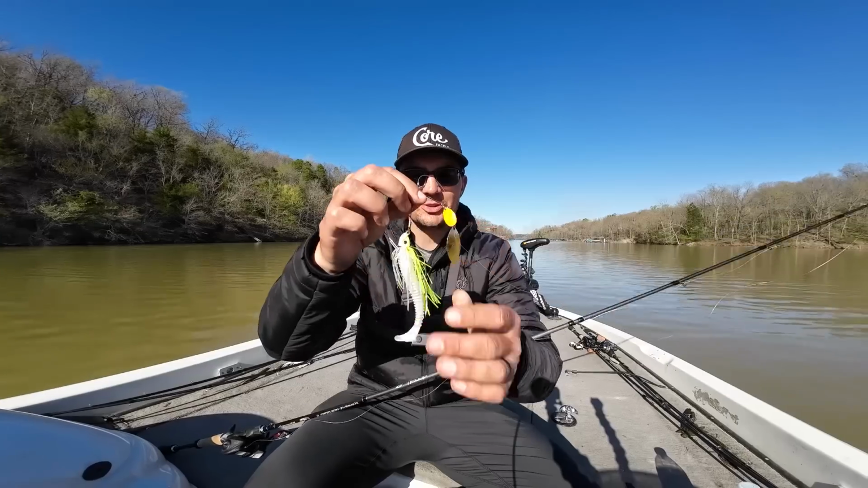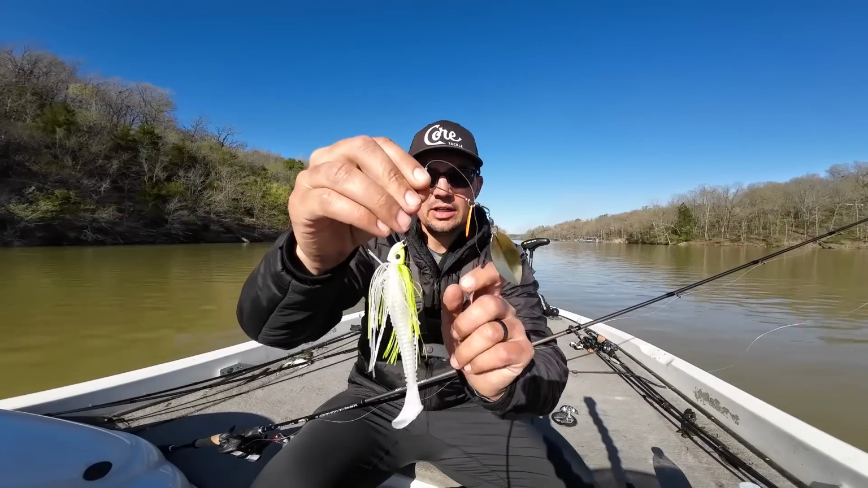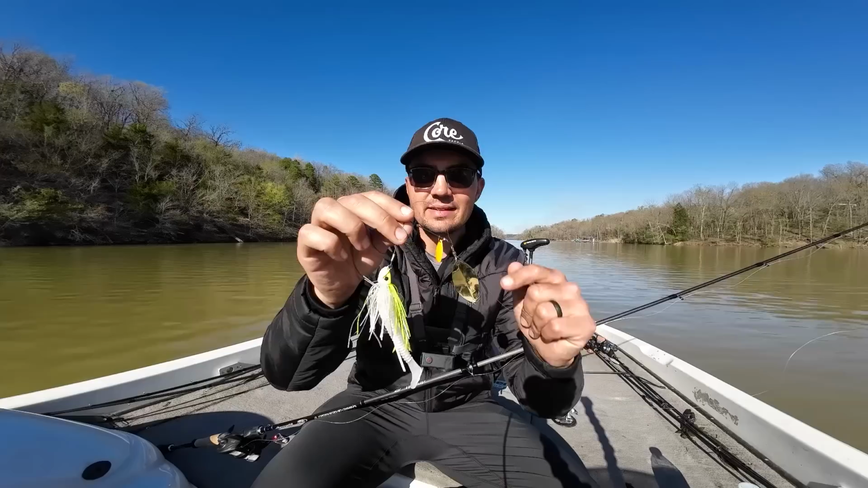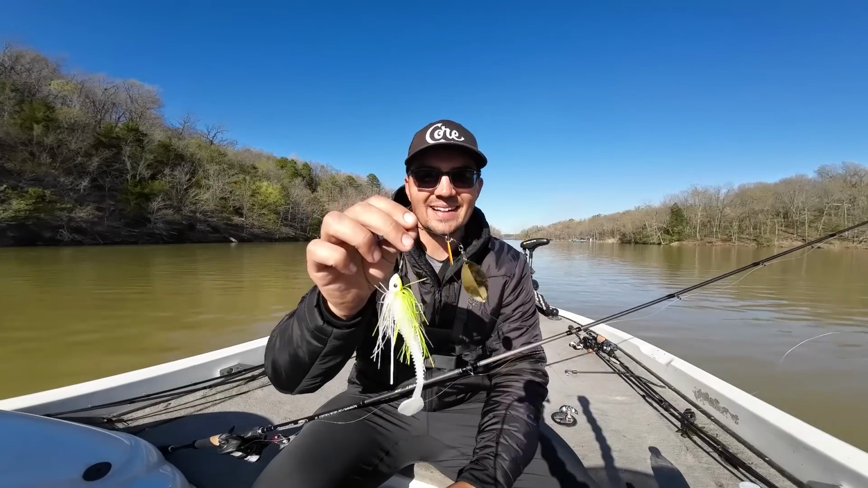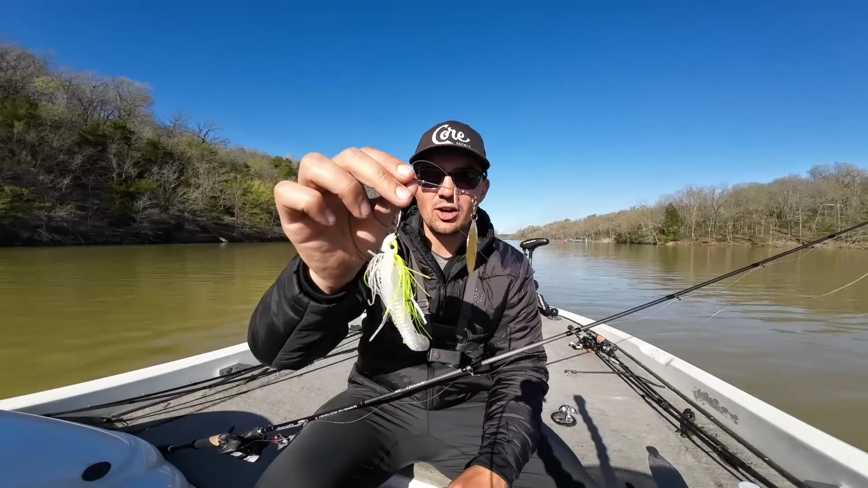I crushed them on this little spinnerbait here. This is the 1/2 ounce Picasso titanium wire swinging spinnerbait. I'll link it down in the description below. I don't remember the exact name of it, but it has this kicker orange blade on it and it is an awesome little spinnerbait.